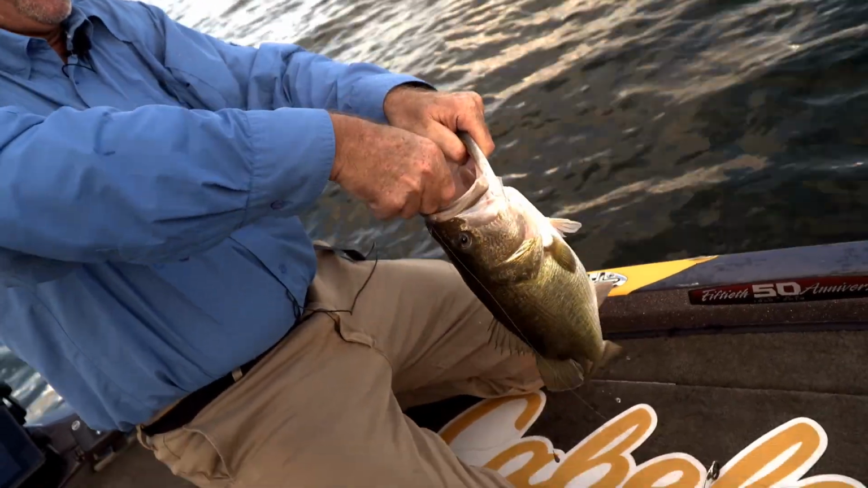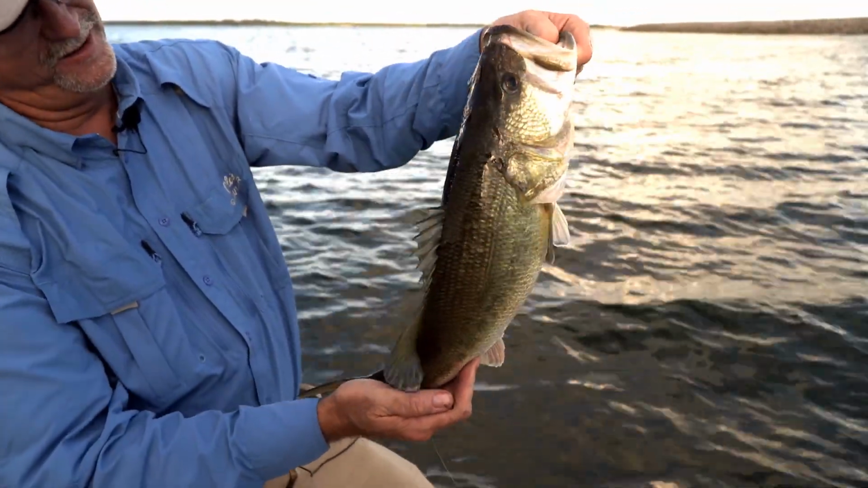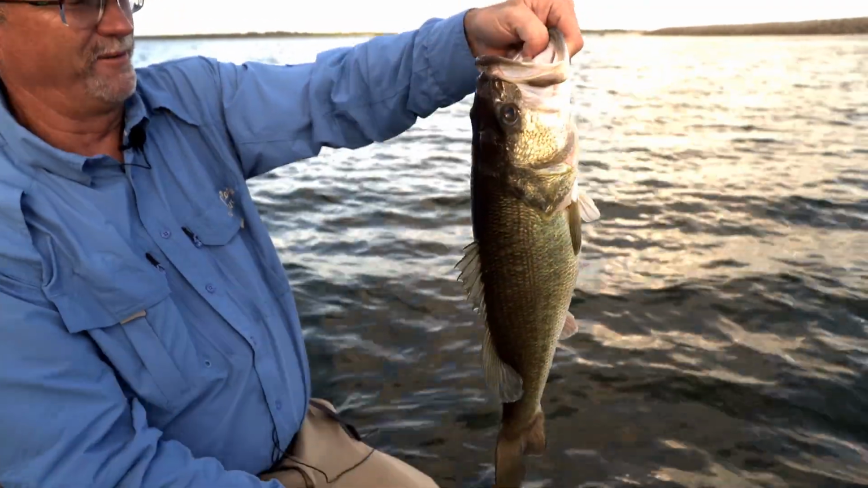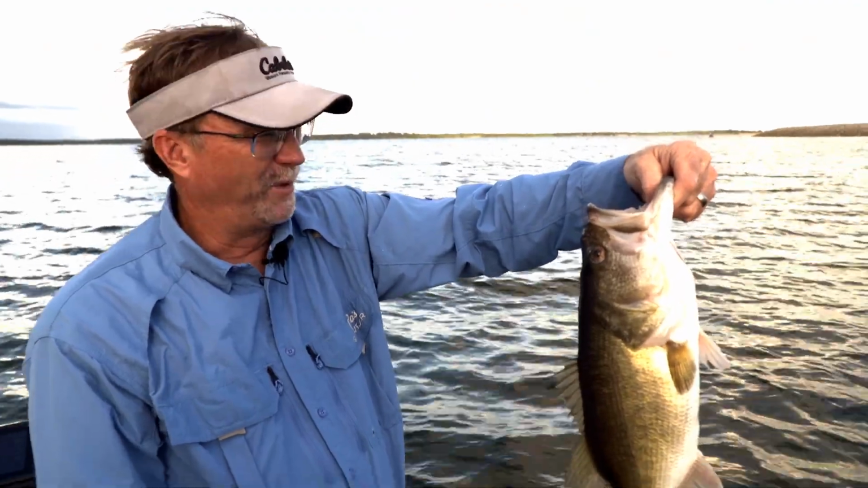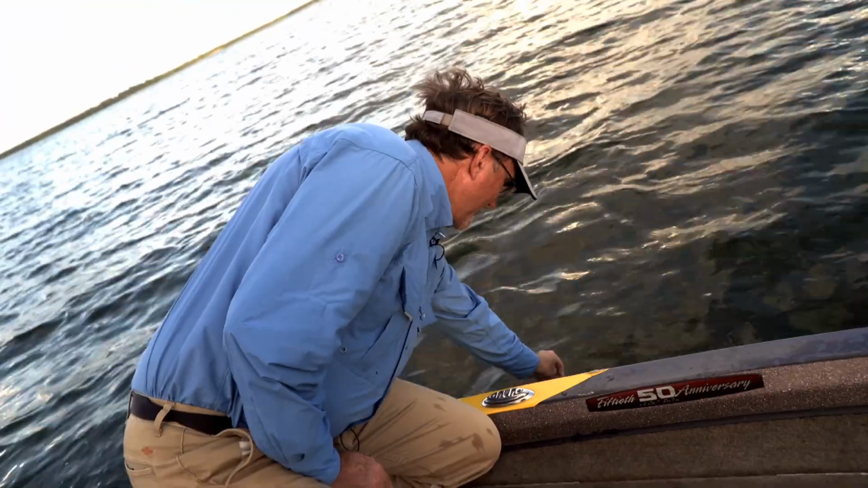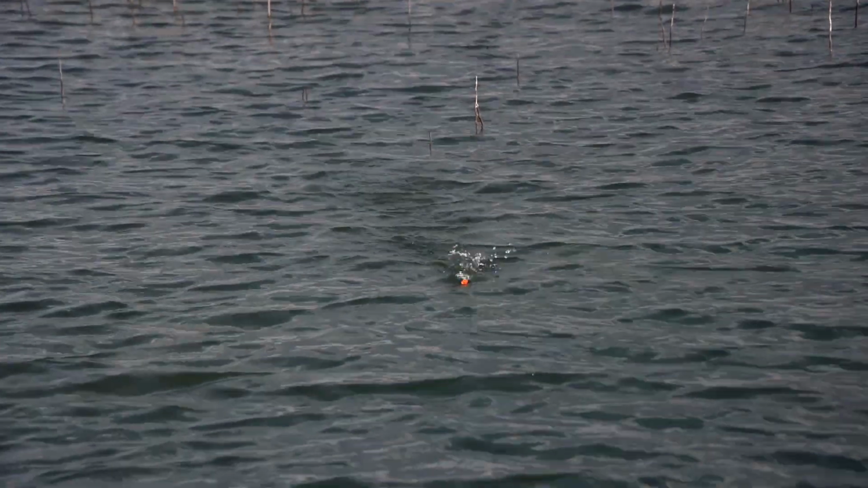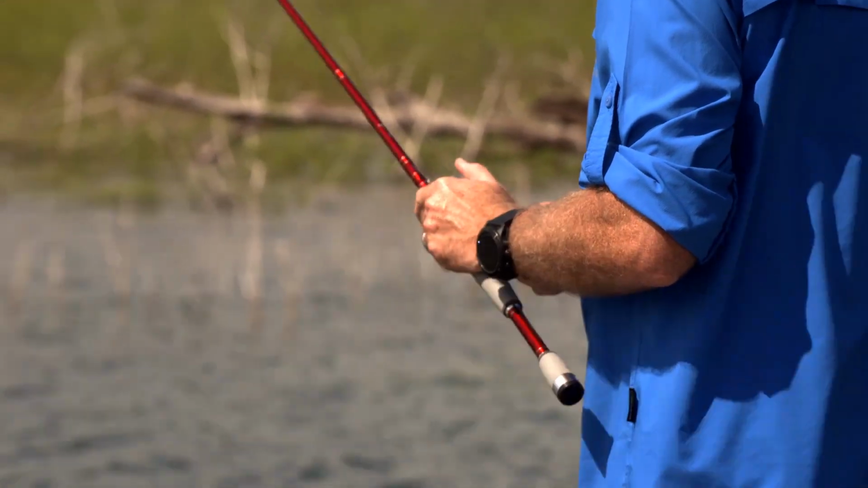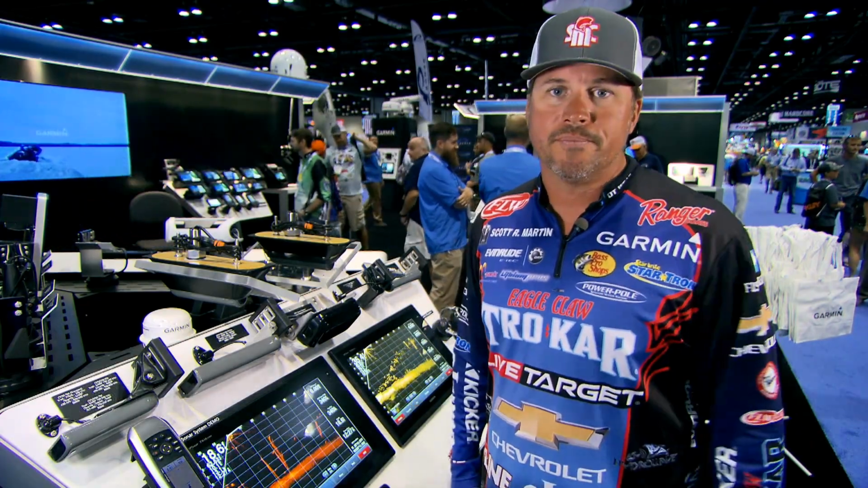When you get out here fishing the sonar, looking at them on the drop shot, we've got our Panoptix going on the LiveScope. We literally can see the dots everywhere down there. We're going to drop right back down on them again. And when you can see them and put a bait in front of them, they'll bite it. It's amazing. It's not only amazing for catching fish, it's amazing for allowing you to learn what fish do on different days. This is unbelievable technology. I can't fish without it. It's really something special. So the Garmin Panoptix LiveScope is the real deal.